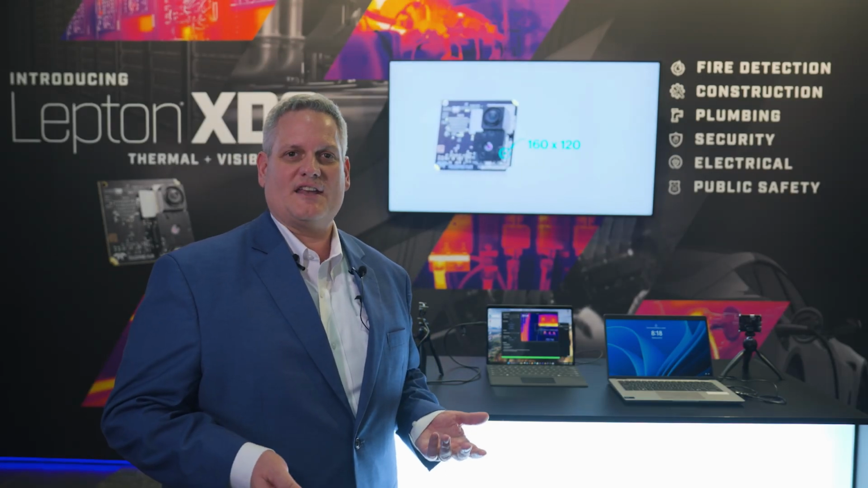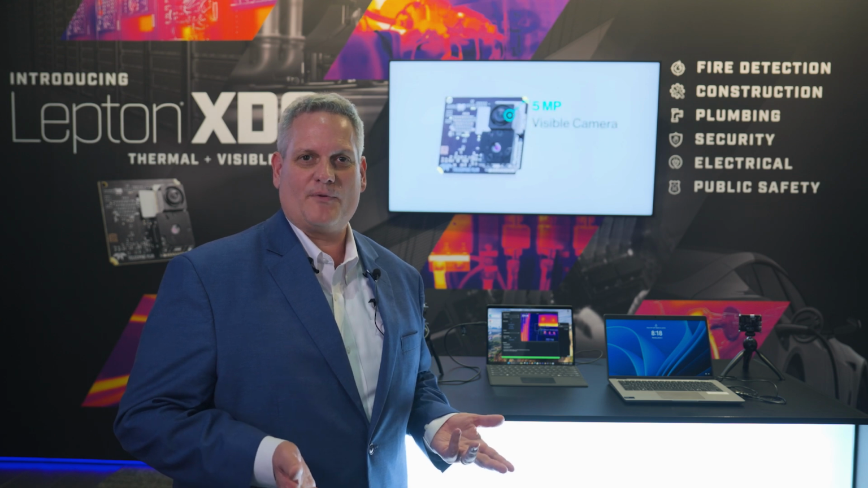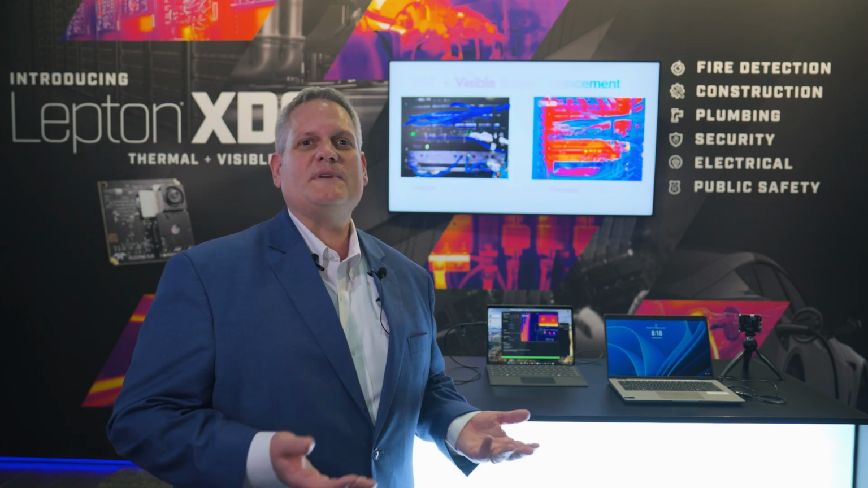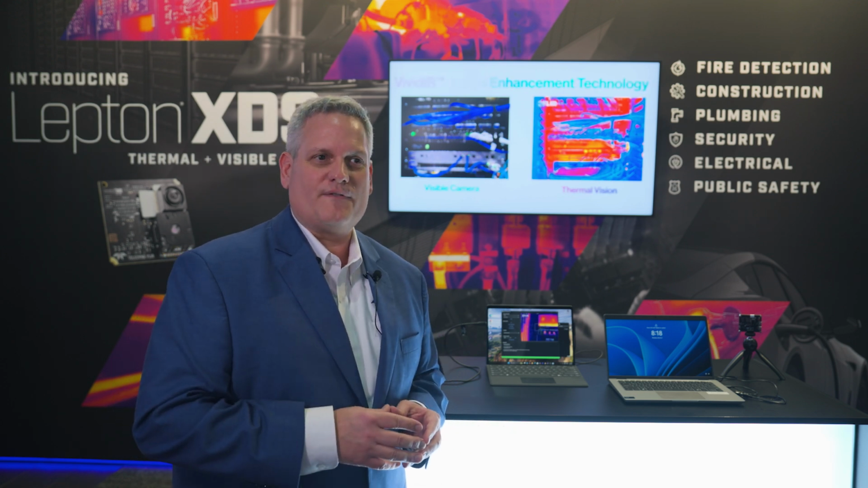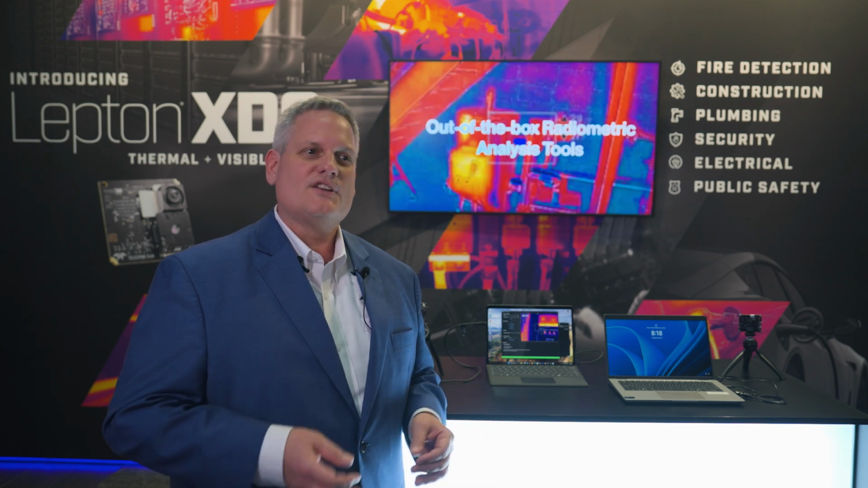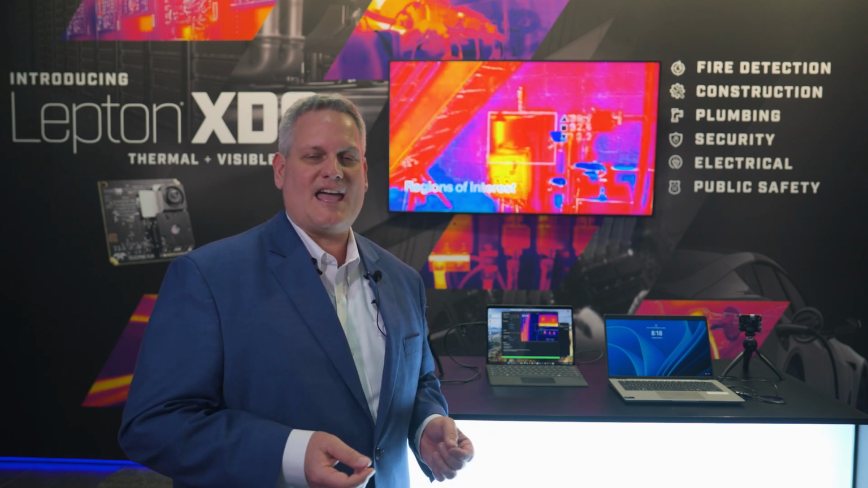The Lepton XDS incorporated FLIR's MSX technology and FLIR's VividIR technology for 640 by 480 output resolution using Prism ISP, easy integration, USB out, fast time to market. However, it's not fast time to market for those who may not have software experience or be put on an ecosystem. So for the first time ever, FLIR is offering, through the Lepton XDS, access to the